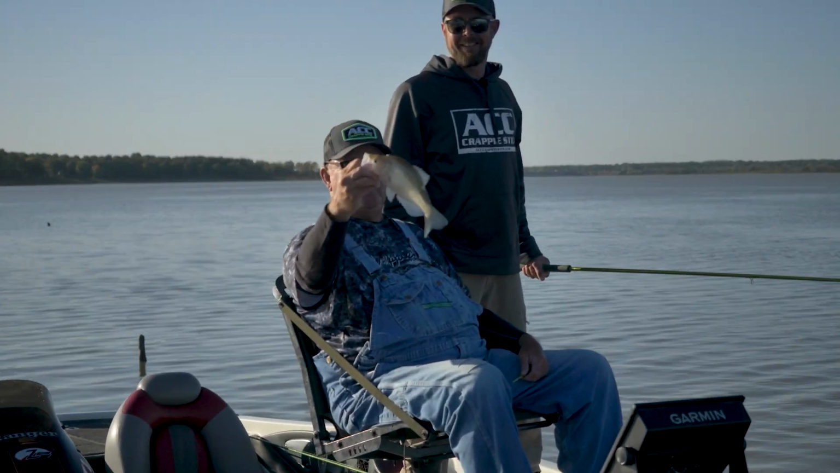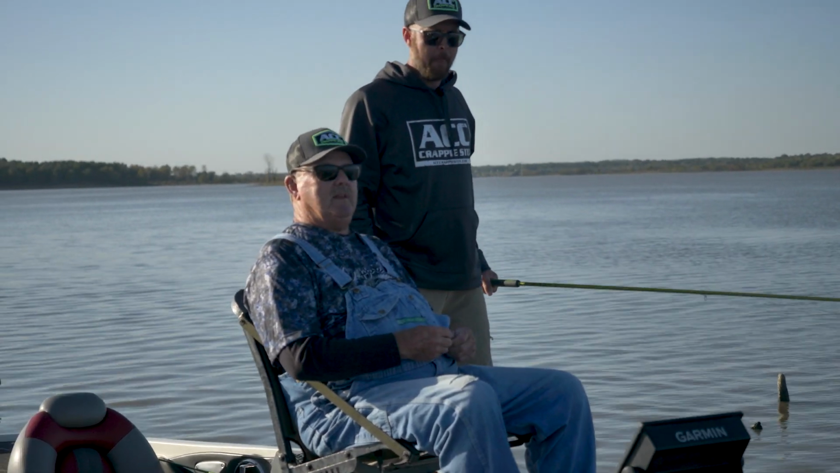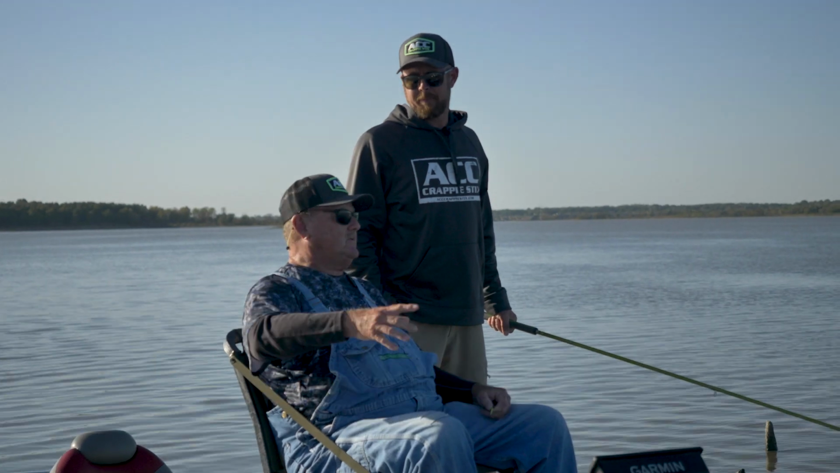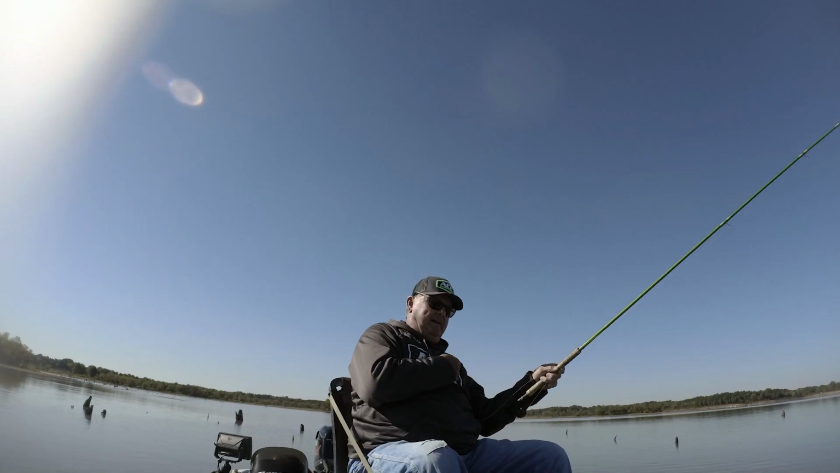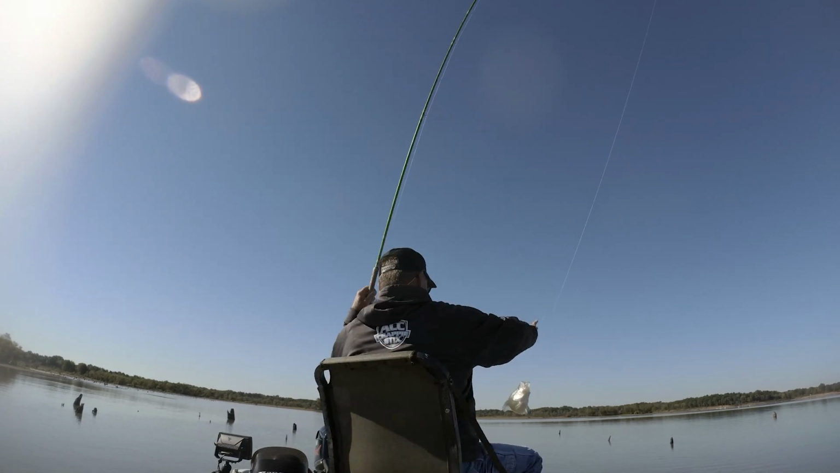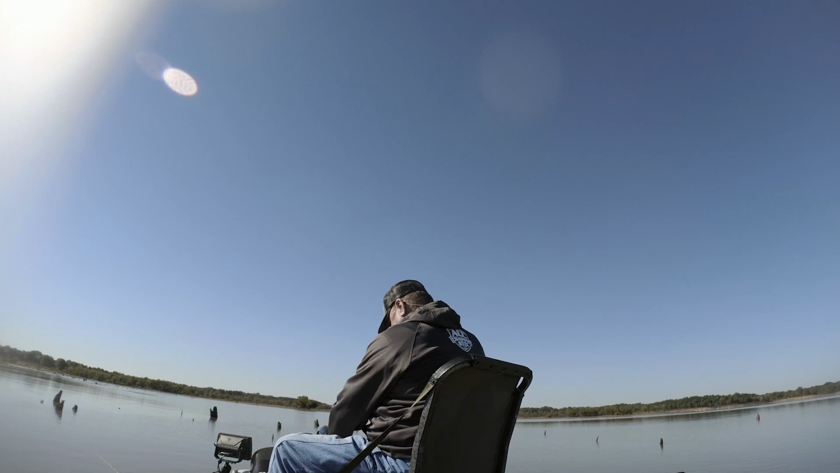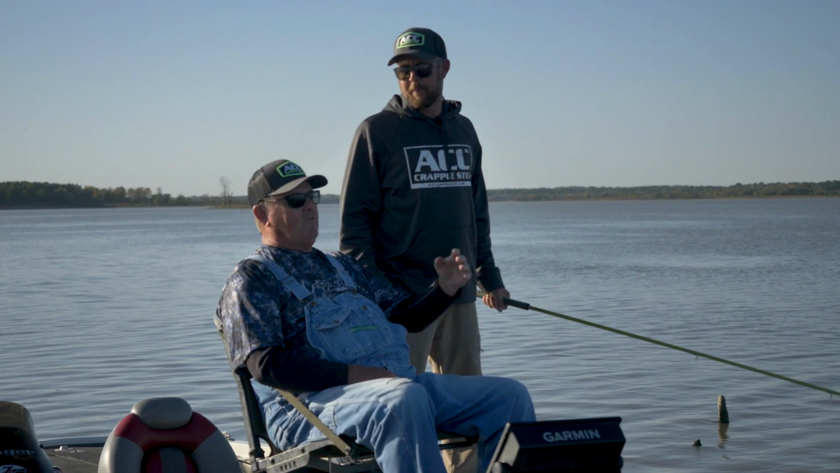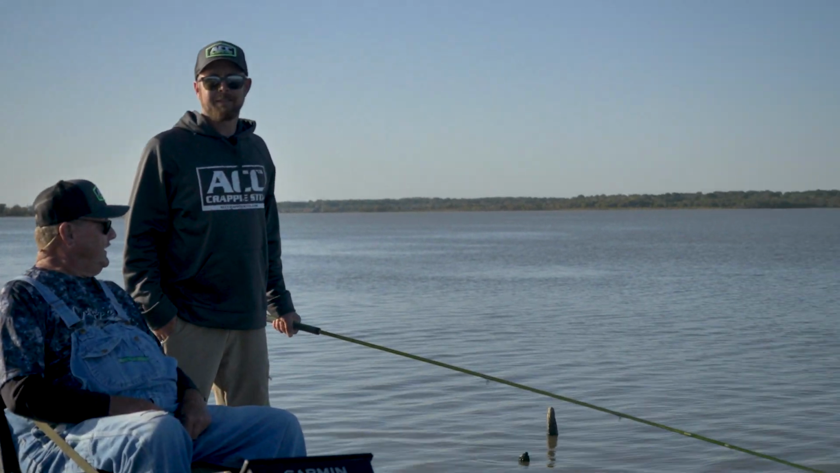There we go. Fish interrupt a good conversation every now and then, don't they? But when they impounded it, it filled up really quick. The trees had leaves on it. It was in the fall. Full of fish when they first impounded it. A lot of big bluegill, a lot of crappie. You could come out and hit a tree that had all the leaves on it and catch 30 crappie off of one tree. Yeah. That's a better fish there.